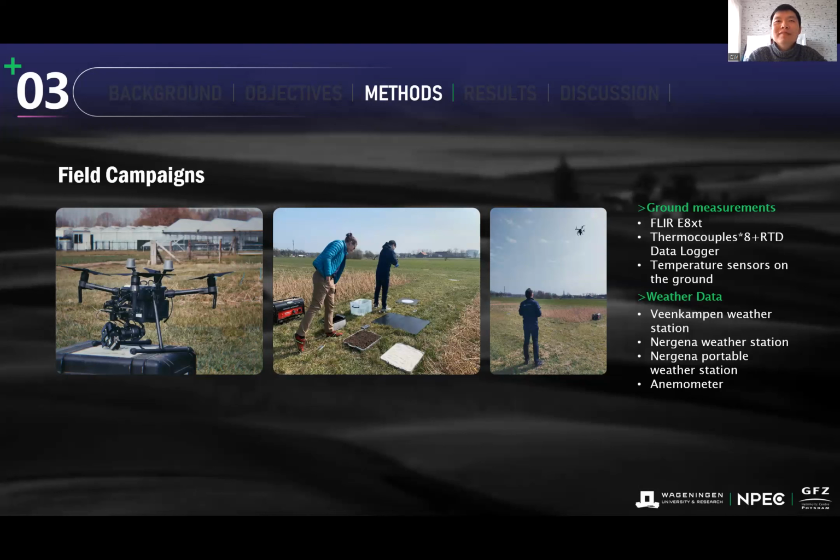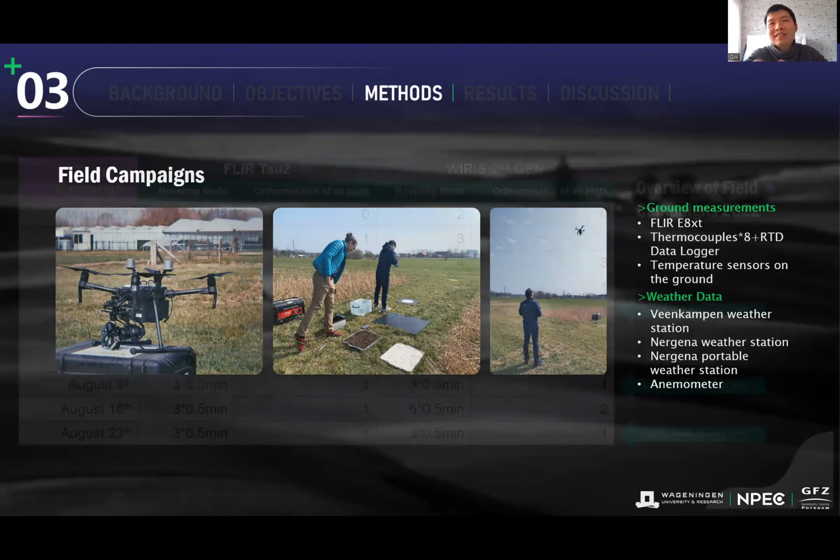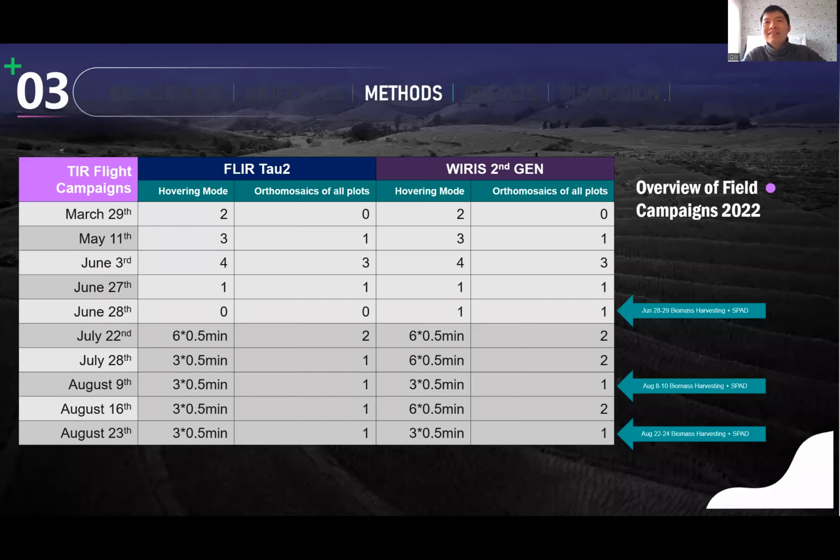And apart from these materials, we also have different thermocouples for measuring the temperature on the ground for those materials, to be compared with the UAV-measured temperature. And we also have weather data provided by the neighboring weather station. So that's it for the pictures.